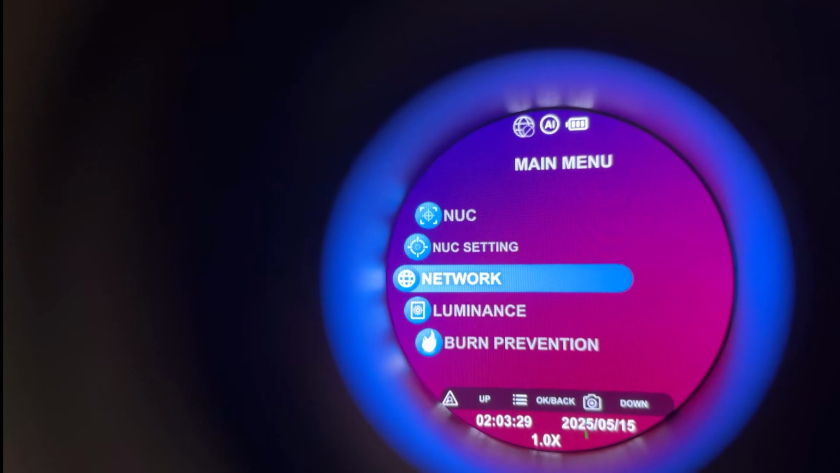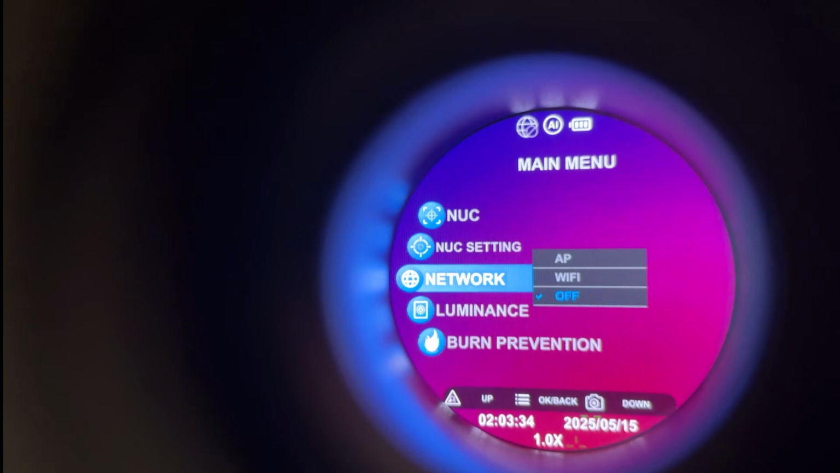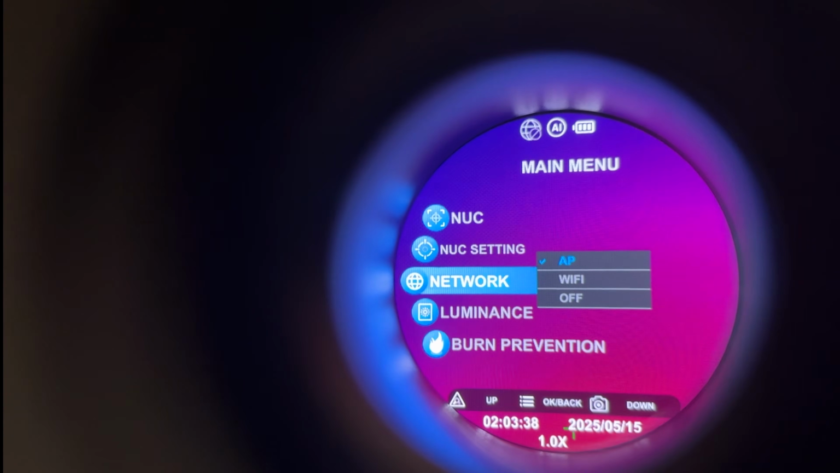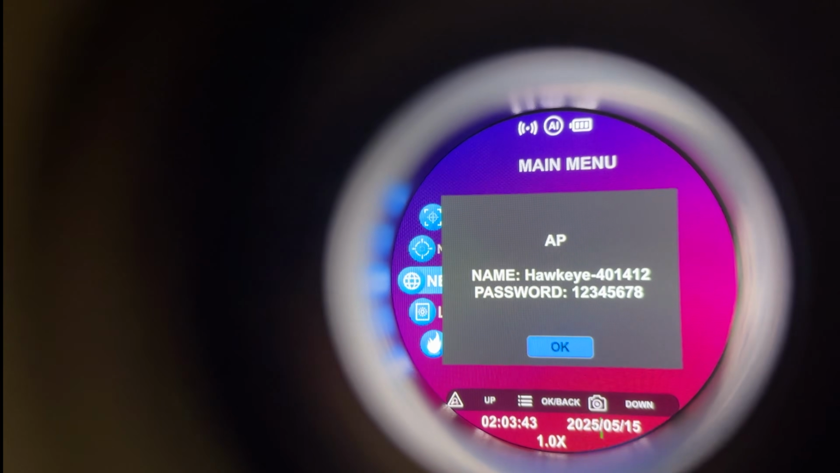And connecting this to your phone or Wi-Fi is super simple. Click Network, go up to AP, and you can connect it right to your phone while you're out in the field. You do have to download the GT Share app, but then you also have access to the OSD from your phone, which I'll show you in just a sec.